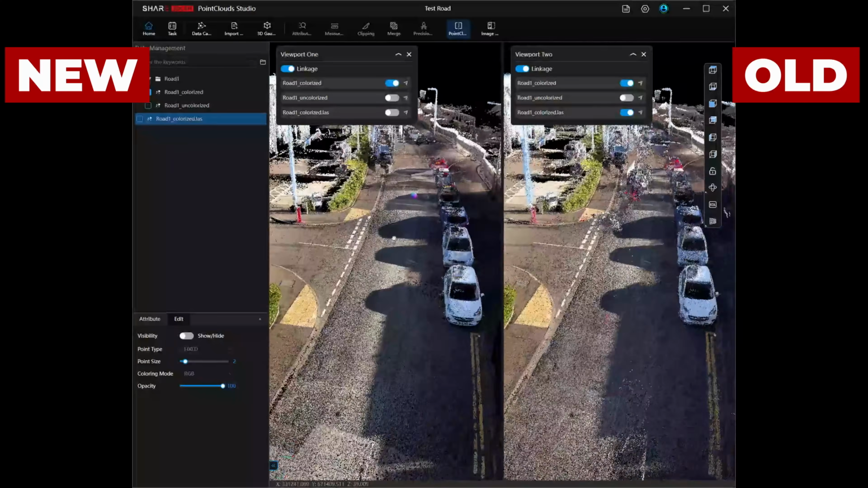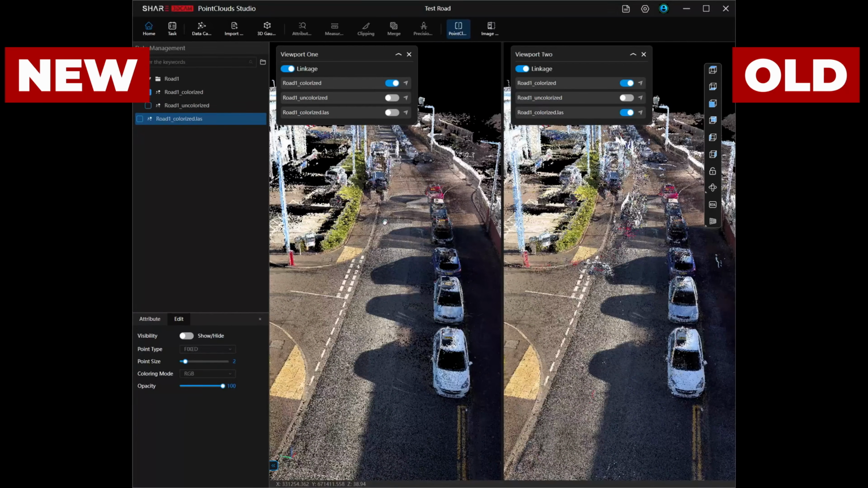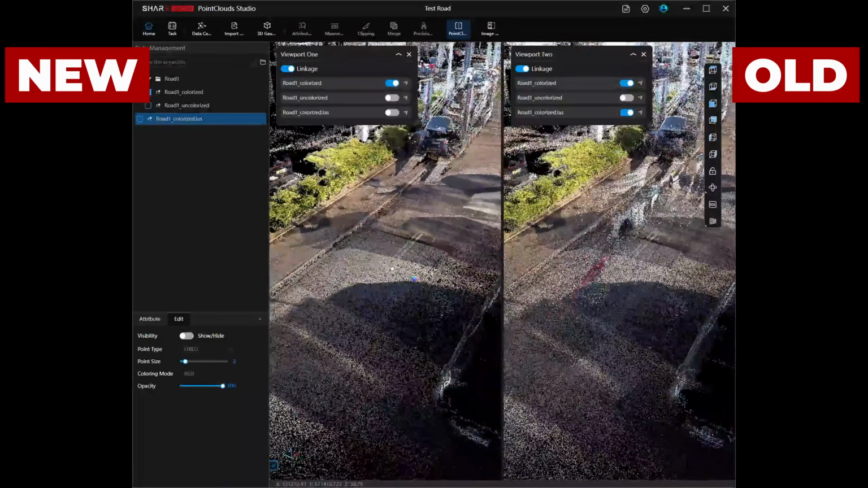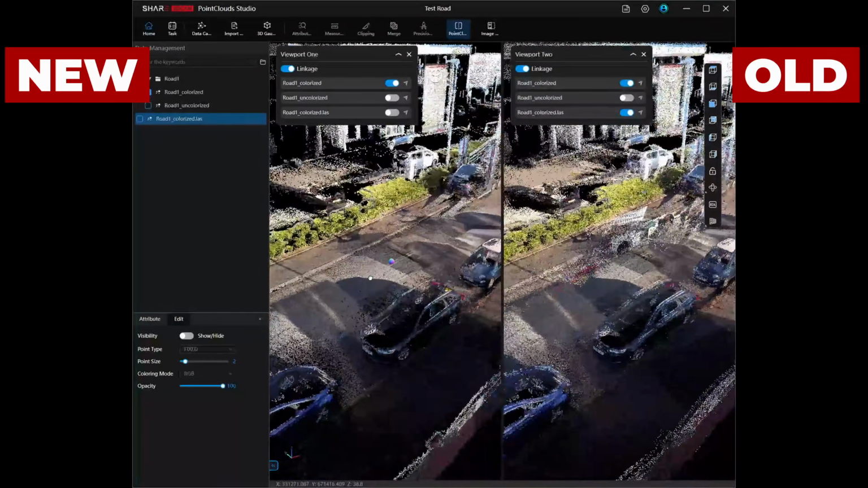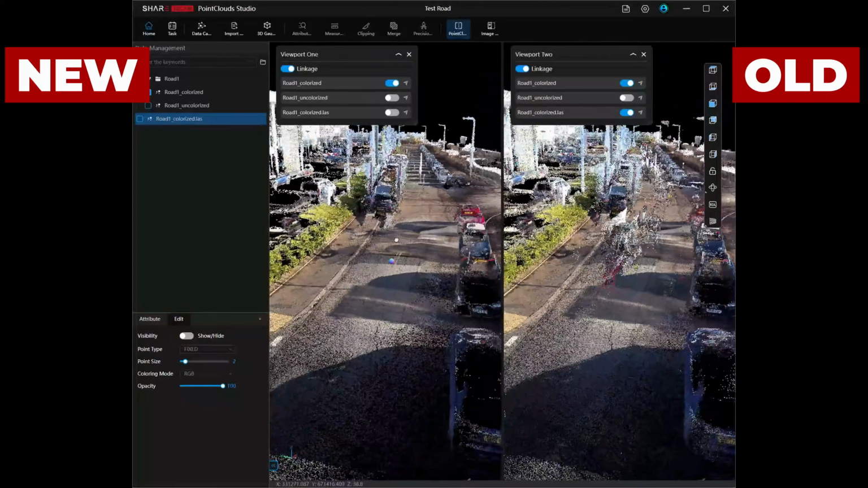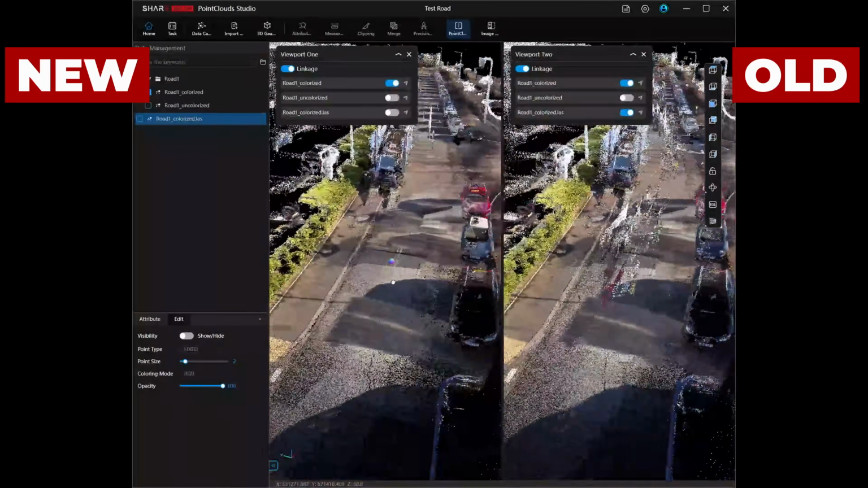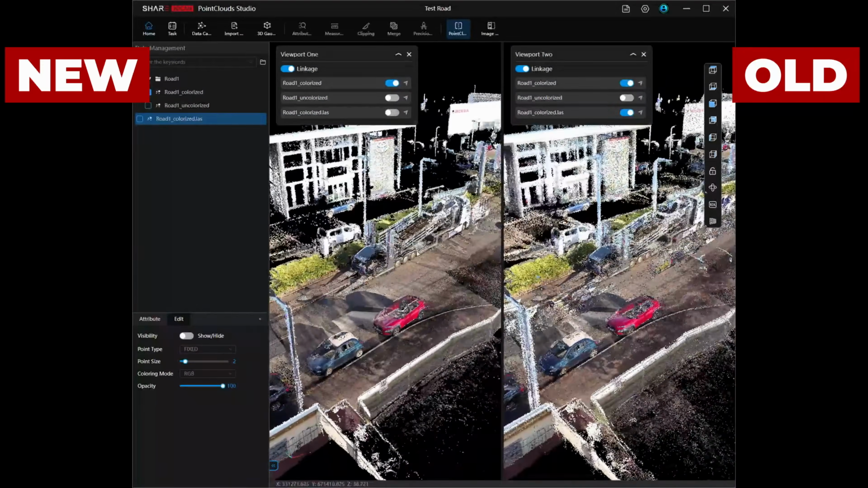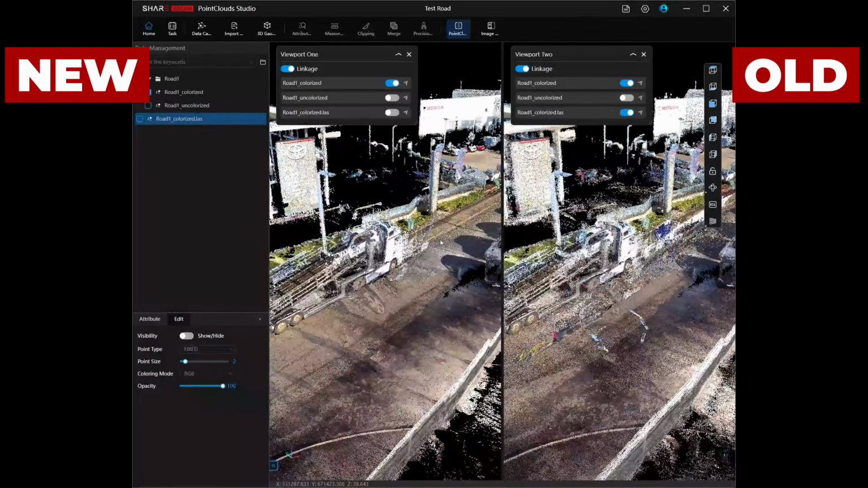With this update, the filtering is genuinely better. The point cloud is cleaner out of the box, and the software handles the data more selectively. You will still need to inspect and clean depending on the job, but the baseline has improved significantly, and that is exactly the kind of update that makes a real difference in real workflows.